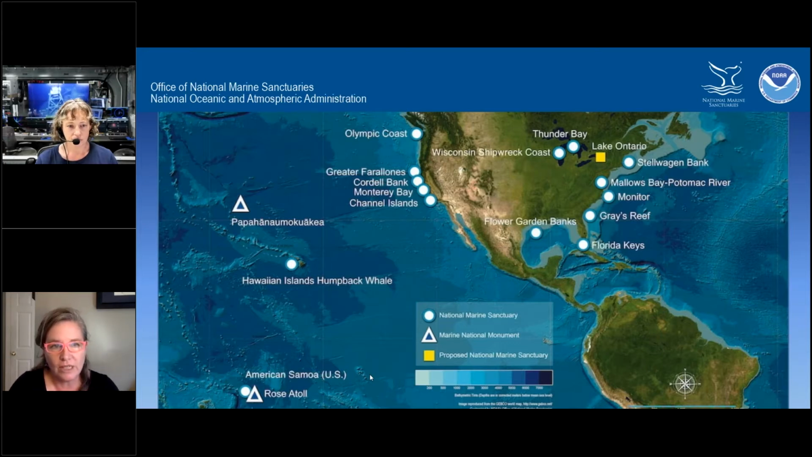And the work we do, the work we'll be talking about today, is backed by the National Marine Sanctuaries Act, one of the nation's strongest pieces of ocean and Great Lakes conservation legislation. And this really drives our initiatives to understand these special places we protect. And what better way to understand them but to map them?